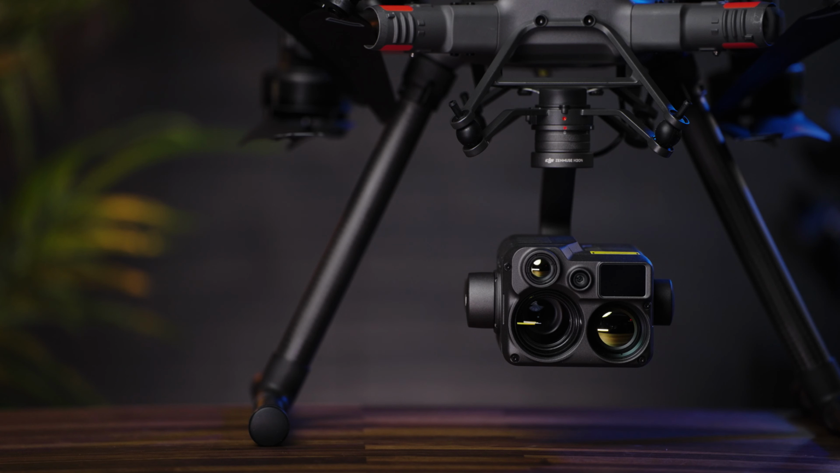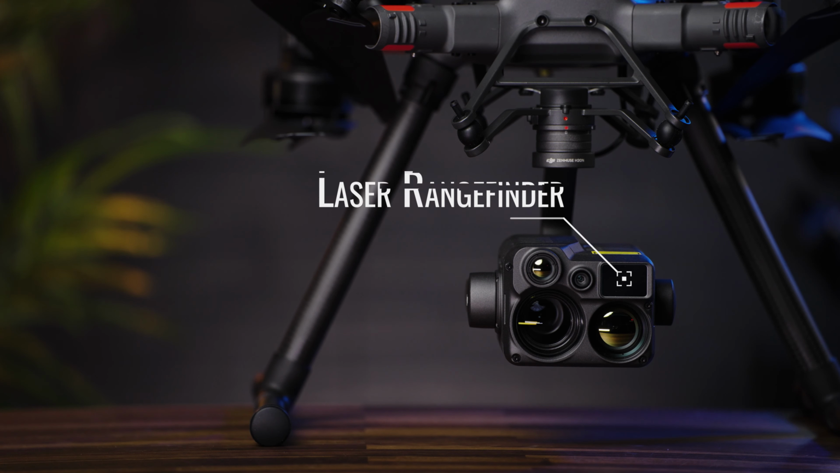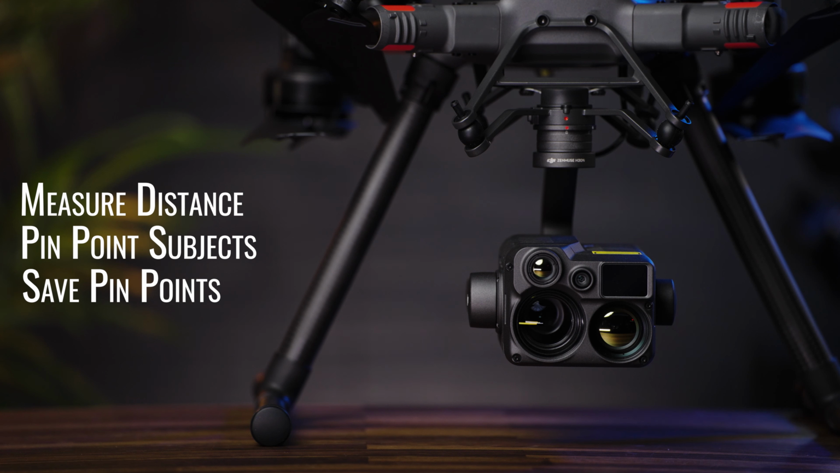Okay, so on the front of this camera, we do have a laser rangefinder. Now that rangefinder is going to allow you to effectively measure distance from the aircraft to the subject that you are tracking or following. It could even be a piece of wreckage, a person, doesn't matter. It also allows you to lay out pinpoints as you go along. I'll show you how that works when we go to the demonstration portion.